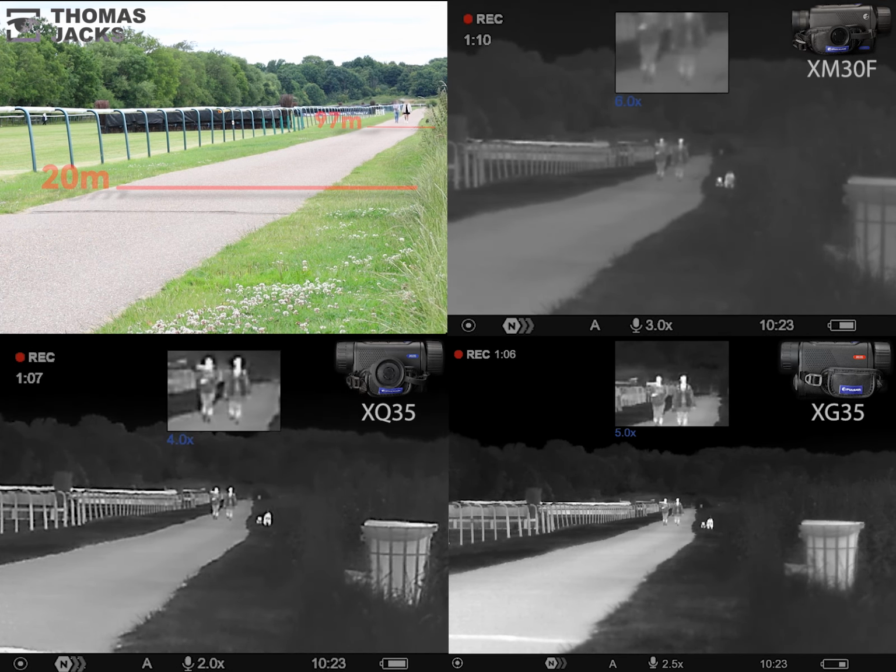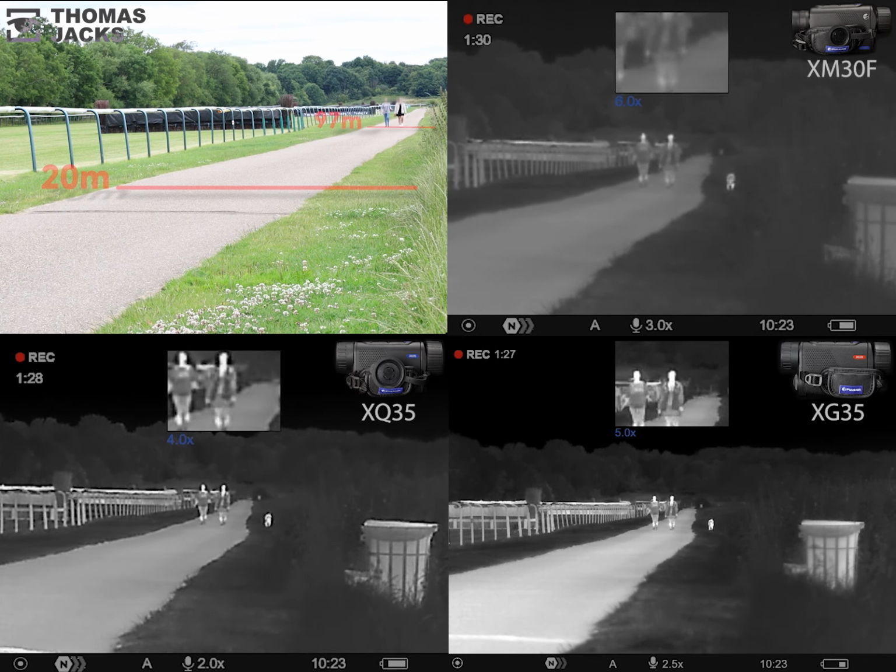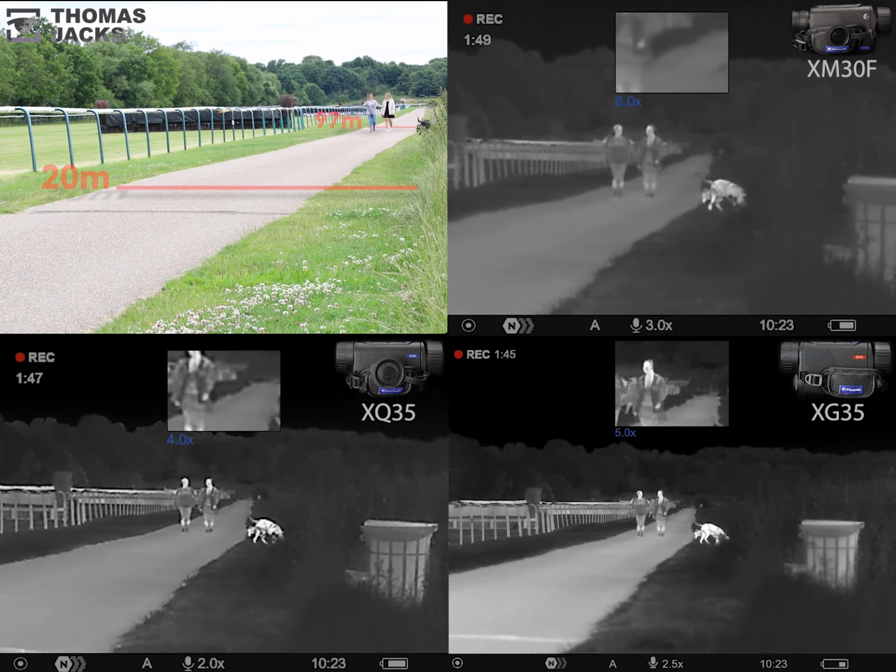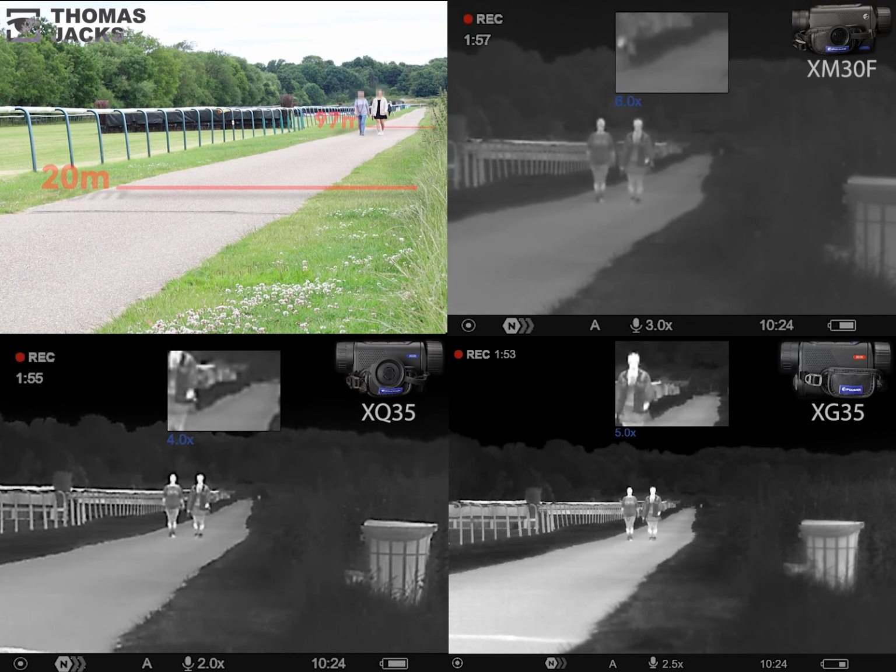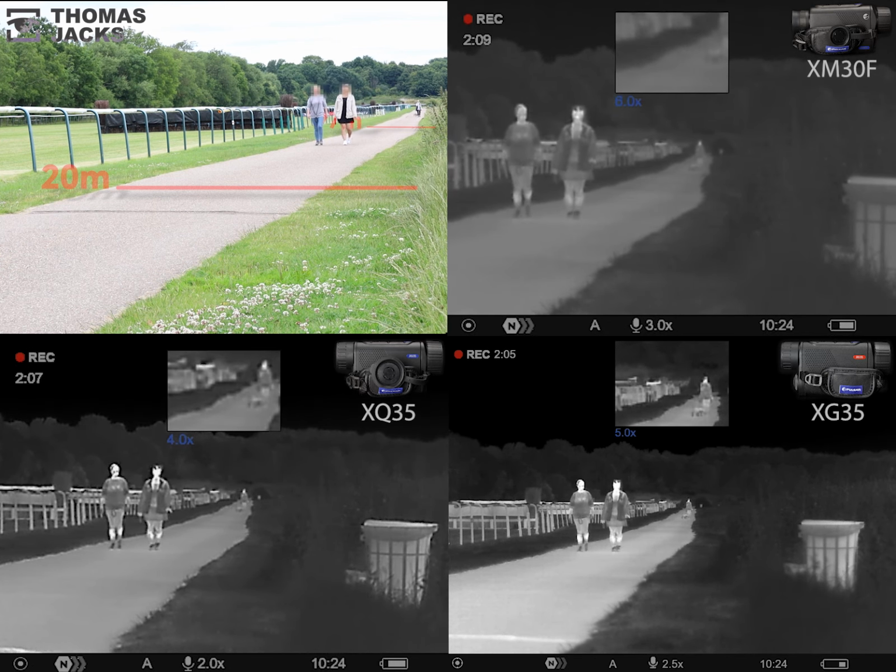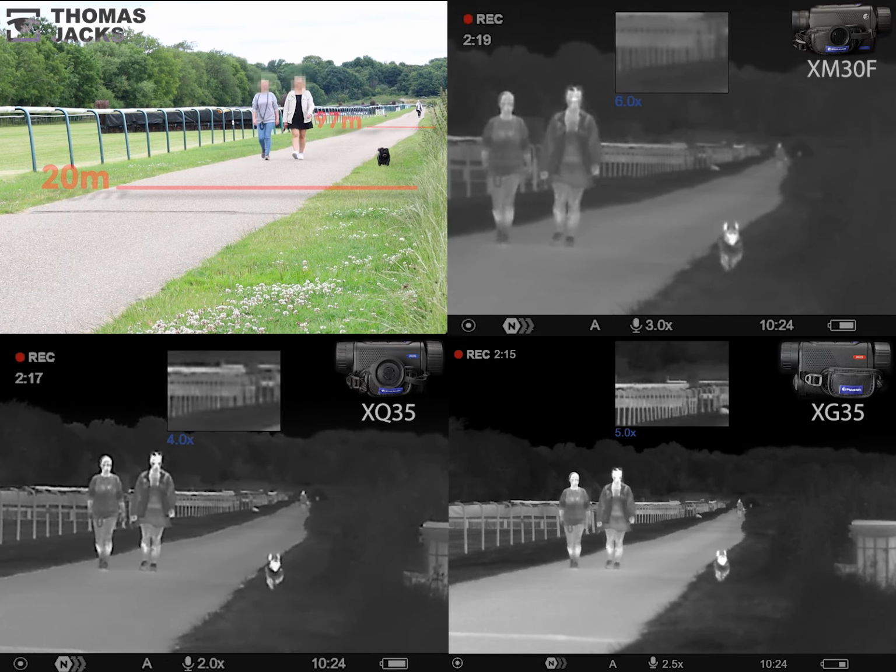So if you want a thermal that can ID anything from a terrier to a fella up to 100 or 150 meters, all these Axions can easily do it. But for a little extra, an XQ could double or an XG maybe even treble that IDing range, giving you lots more image detail to play with.